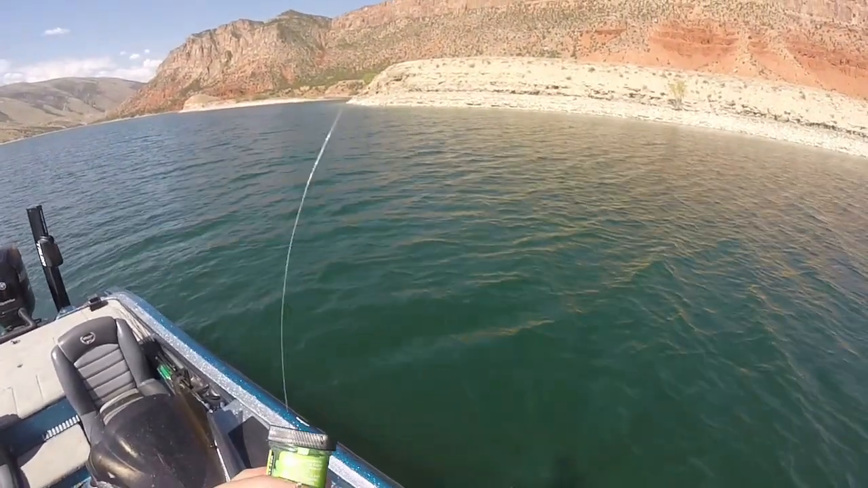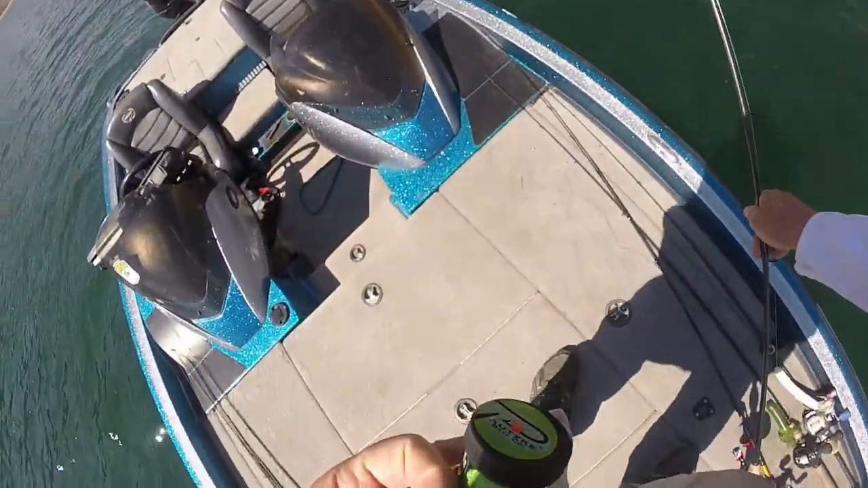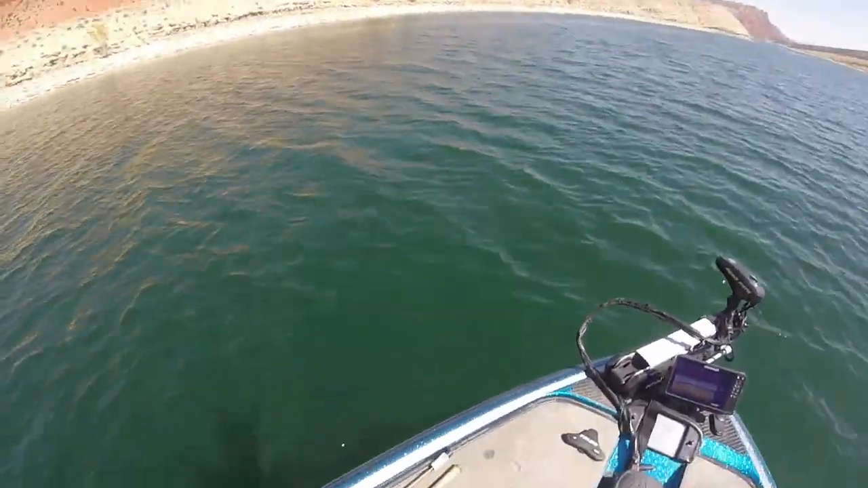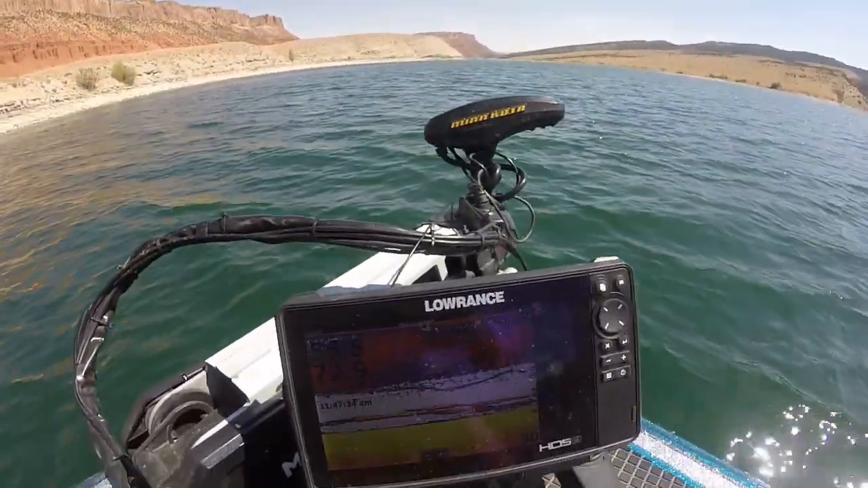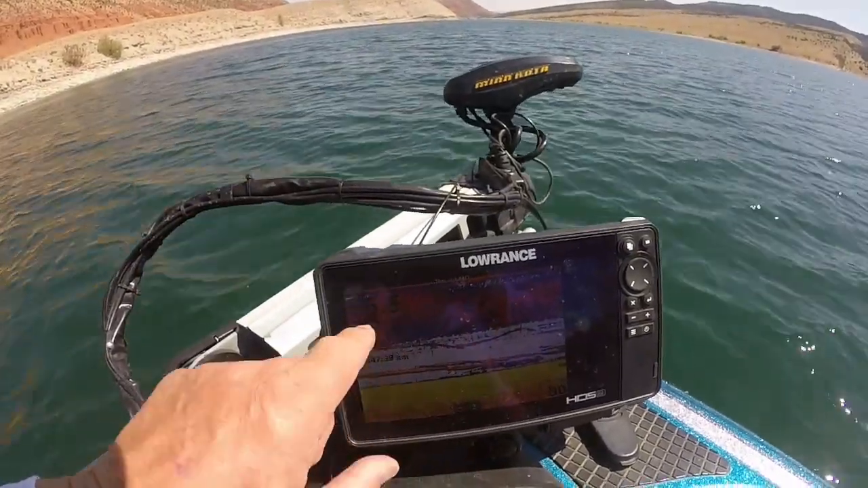Today I wanted to give you a better idea of what I am doing when I tell you that I chase the fish up and down the column. So as this closes, I just want to point out a few things. These are kokanee down here on the bottom, and they're also kokanee here.